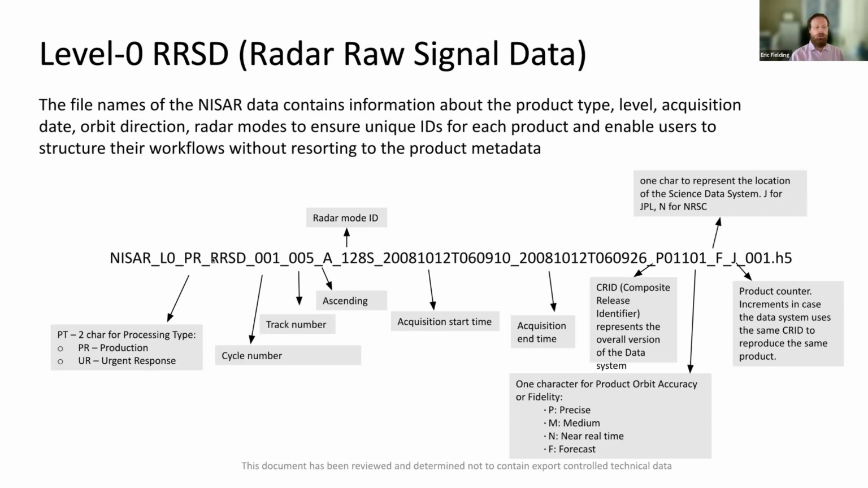In this case, the level 0 data is the radar raw signal data, RRSD. Cycle number is how many times the satellite has done the 12-day cycle. Track number, ascending or descending, the radar mode, which tells about the radar bandwidth and whether it's dual polarization, quad pol. There's a whole list of those modes.